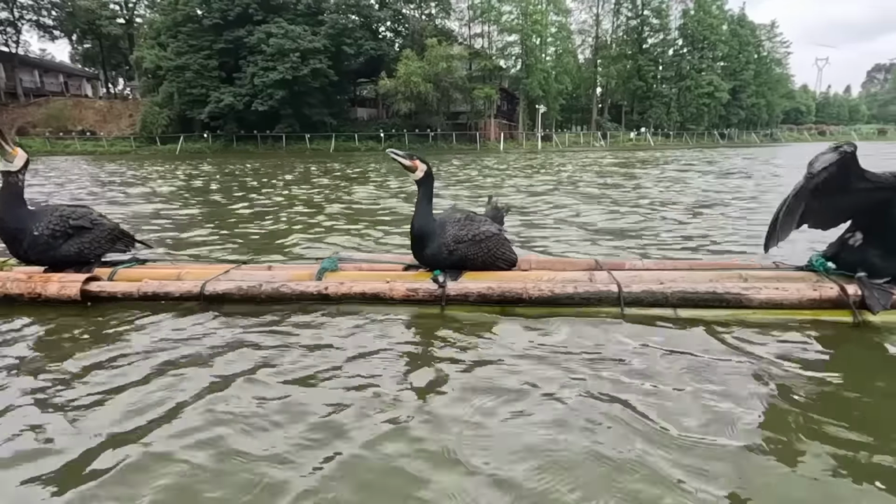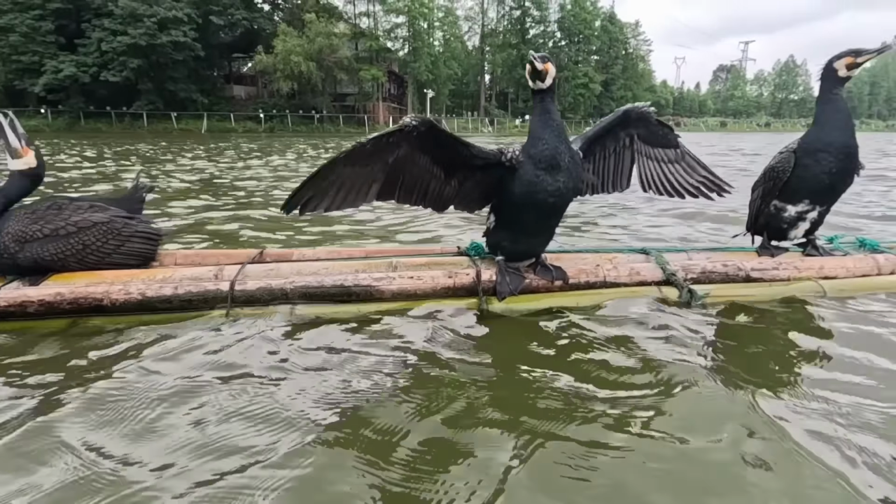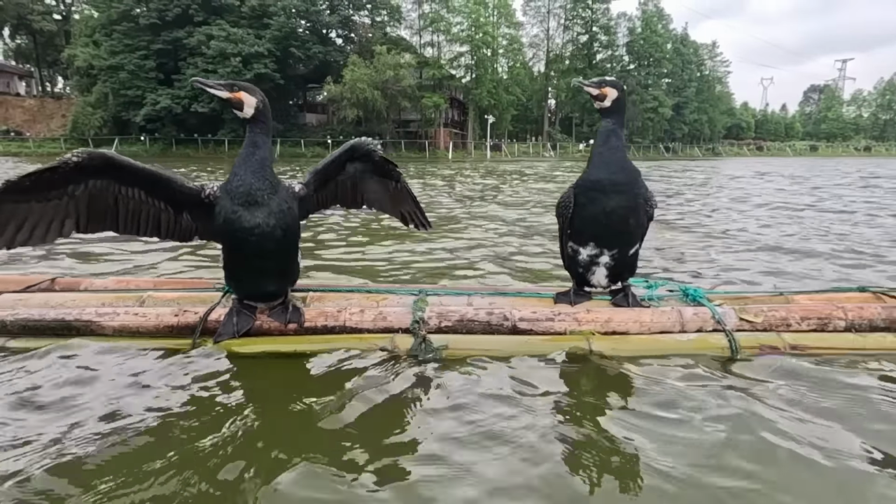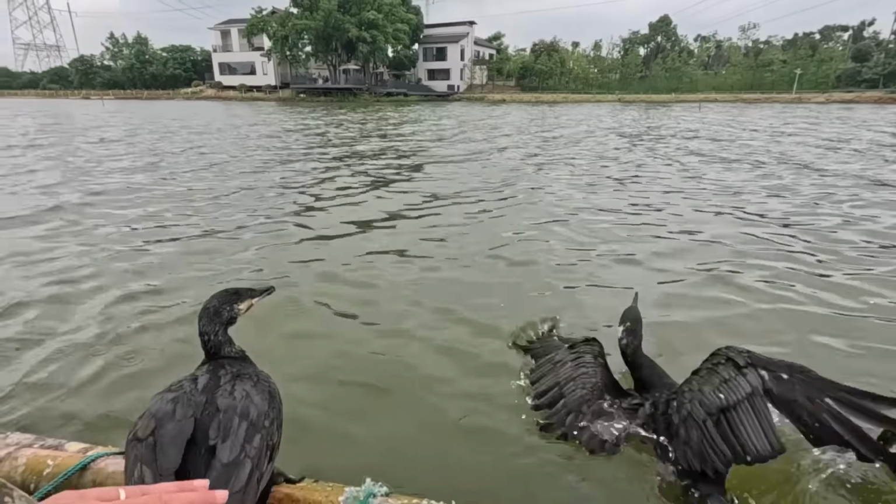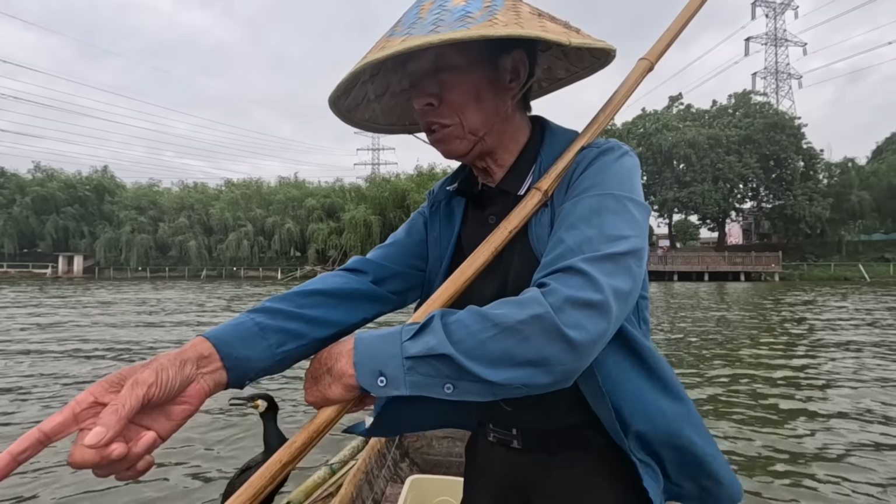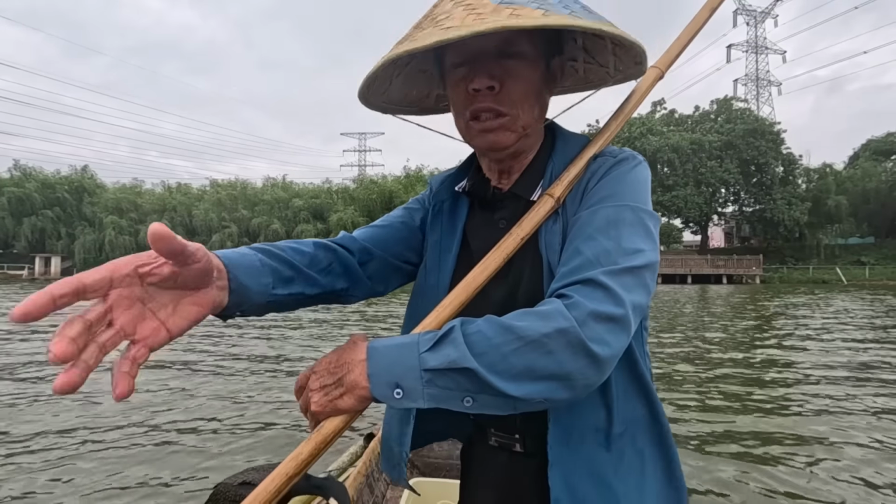So all you need is a floating bamboo perch, and they've got rubber rings around their legs. There's no chafing. That looks absolutely fine. And you tie them on with string, and they sit here very happily all day, expecting a big fat breakfast. You can't stroke them all the time. These ones are well fed.